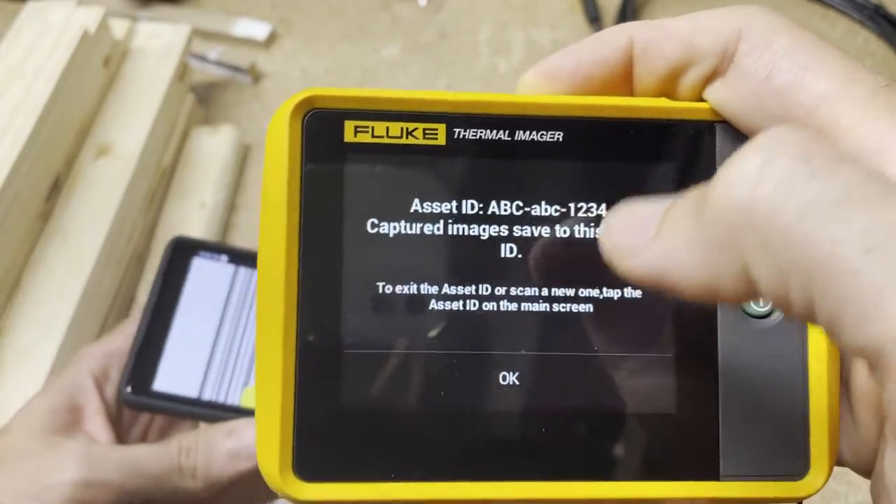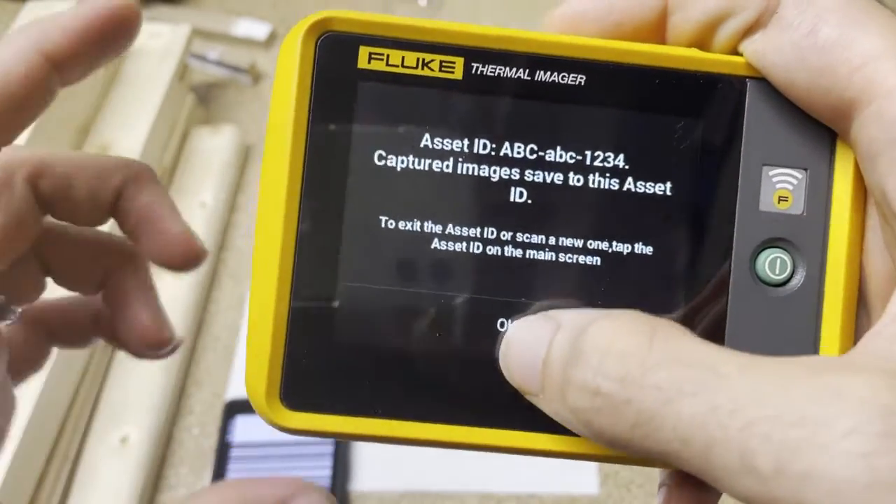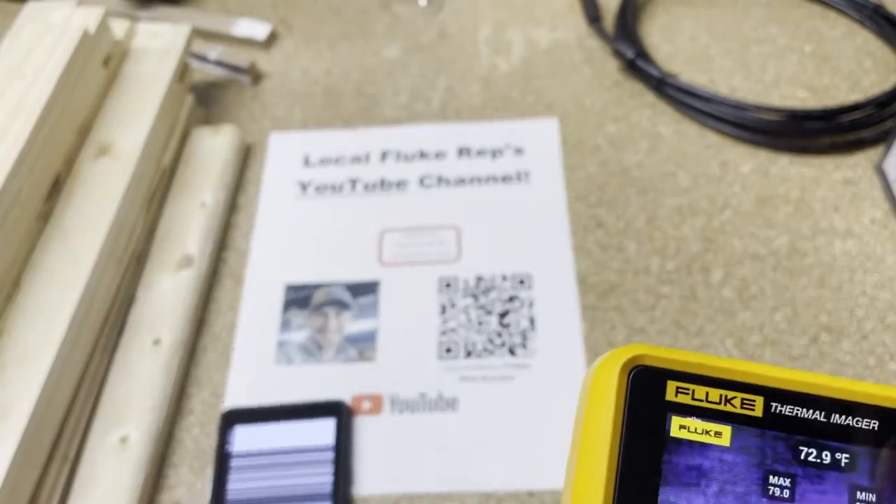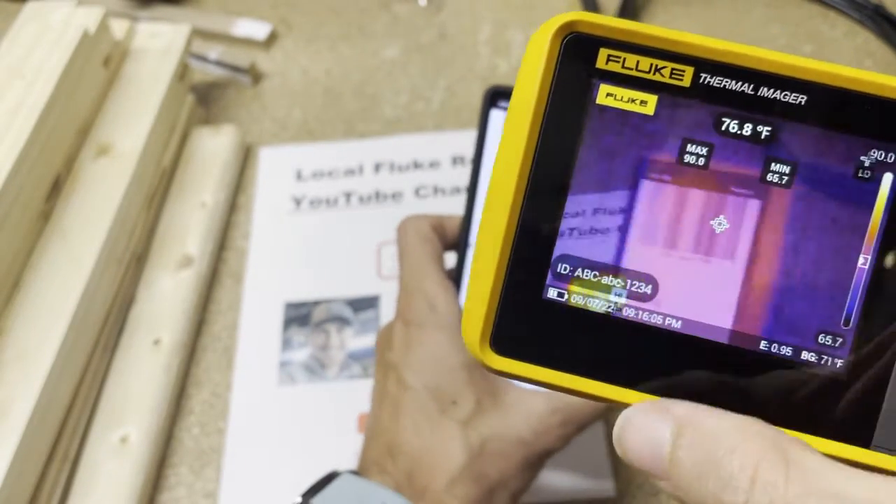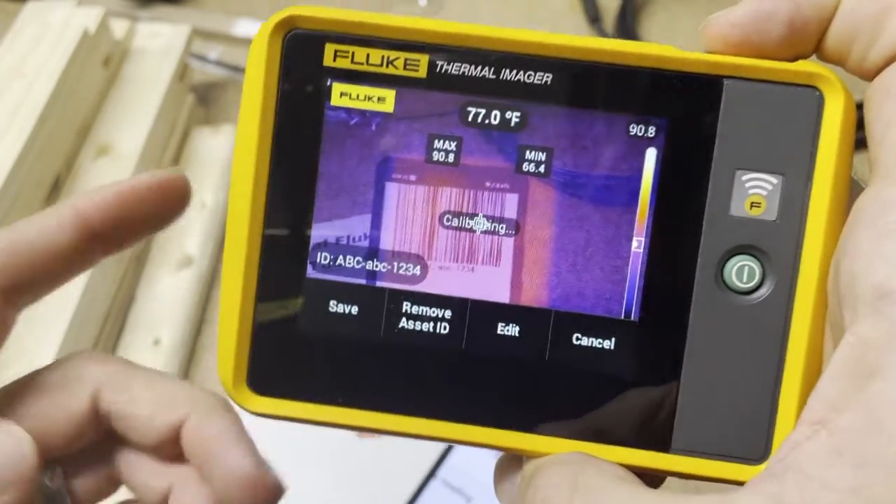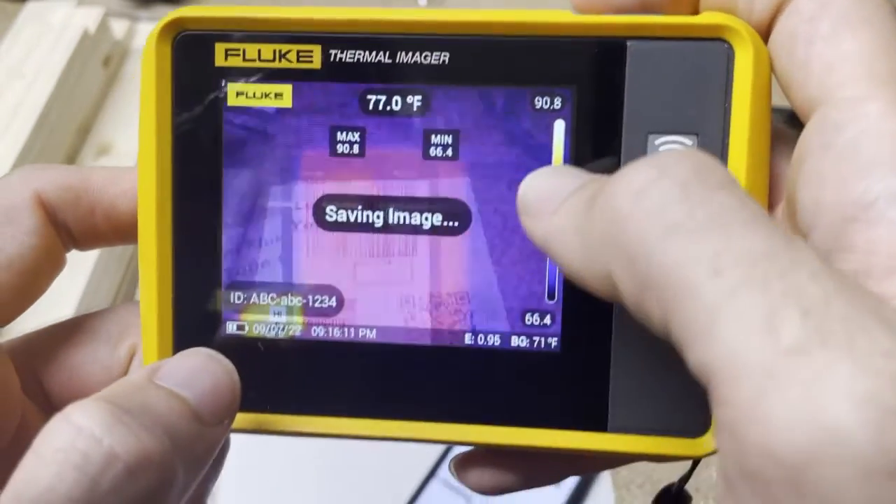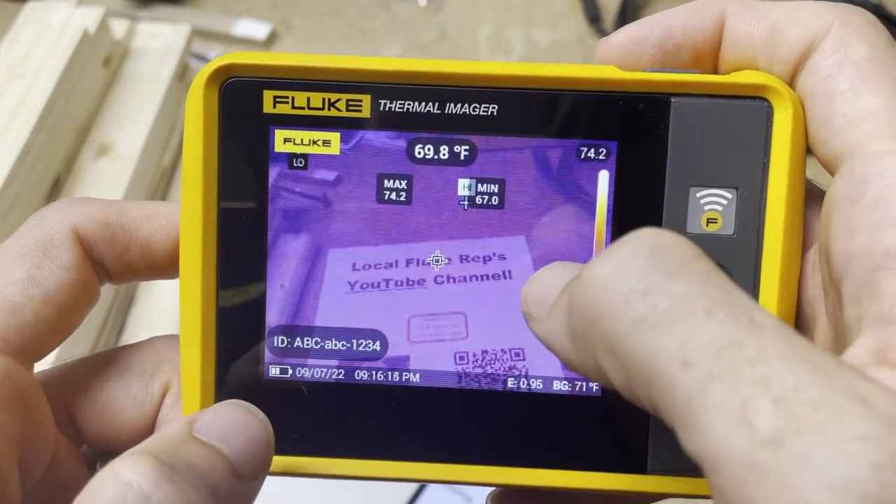We can use barcode, and now it says ABC, ABC, 1, 2, 3, 4. Okay, we're going to use that, and we'll just take a picture of this phone to remember that one. It's tied to that asset. And then we can hit save.